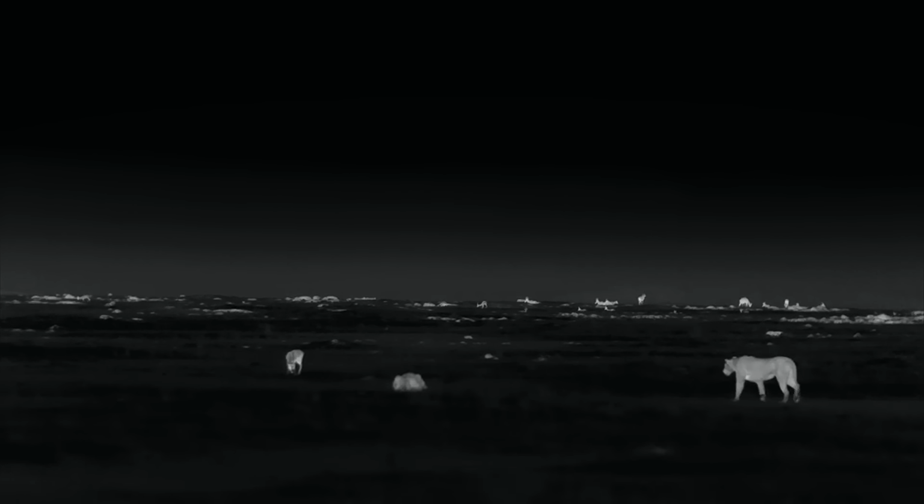Hours of frustrating hunting attempts which repeatedly fail because of the vigilance of the gazelles. These, of course, can see as well as cats at night. Even at night, no one gets any presents, not even lions.